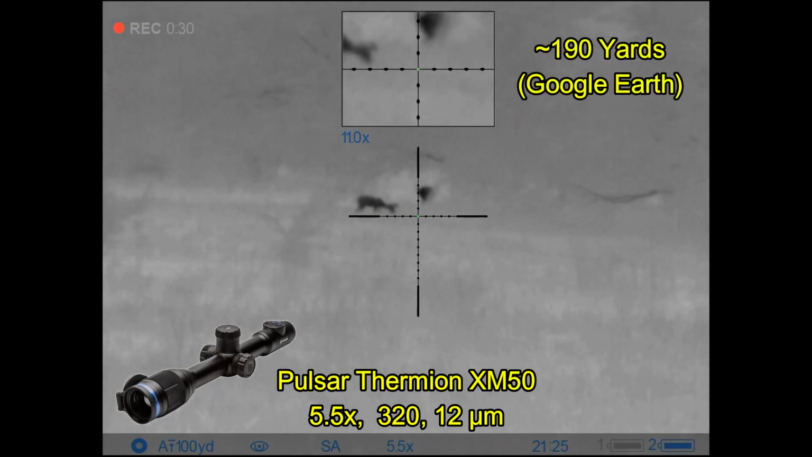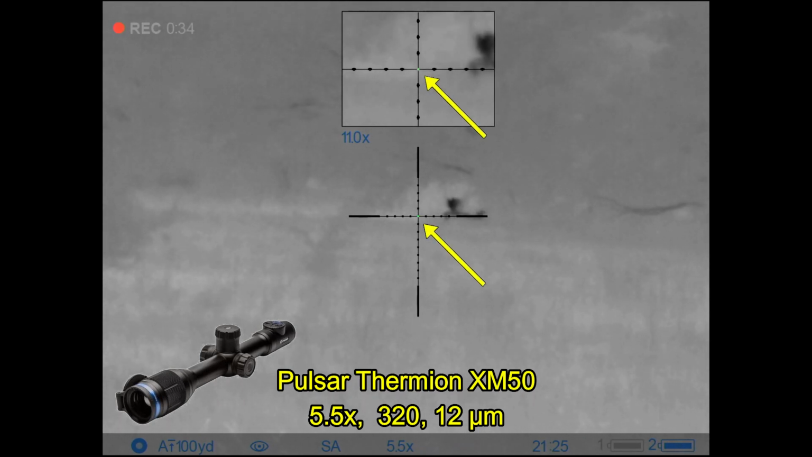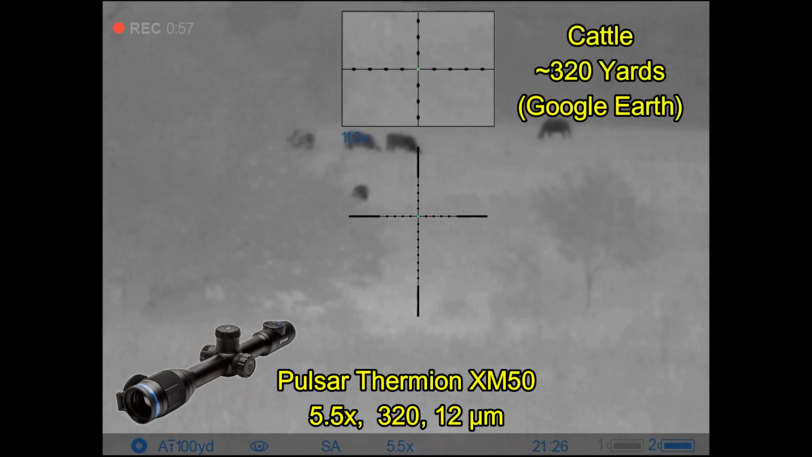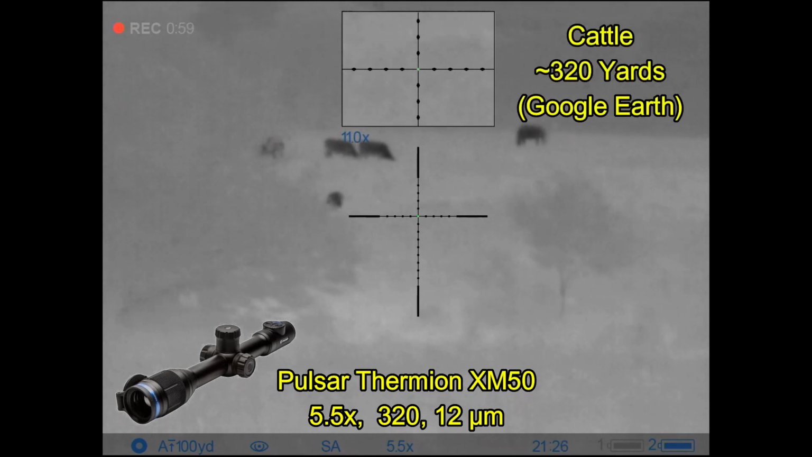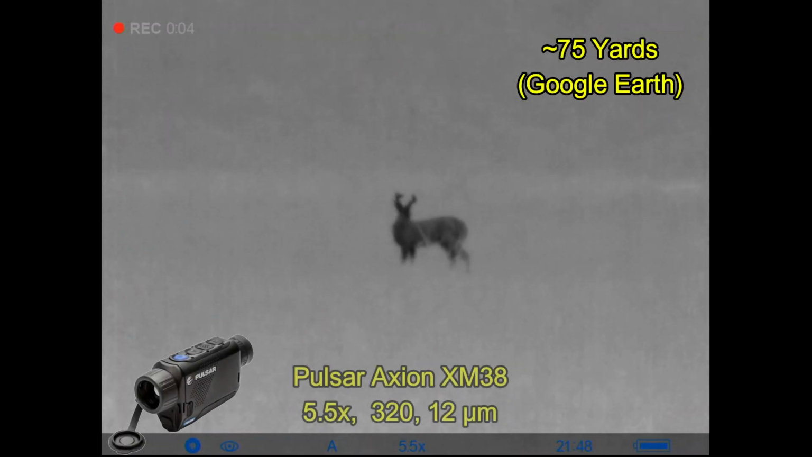Now I've changed reticles. I'm going with a black reticle with a bright green center dot, which helps aiming quite a bit. Now the black reticle doesn't seem to be a good idea with black on black, but it works very well with the green center dot. And I really like this for sighting in on targets.